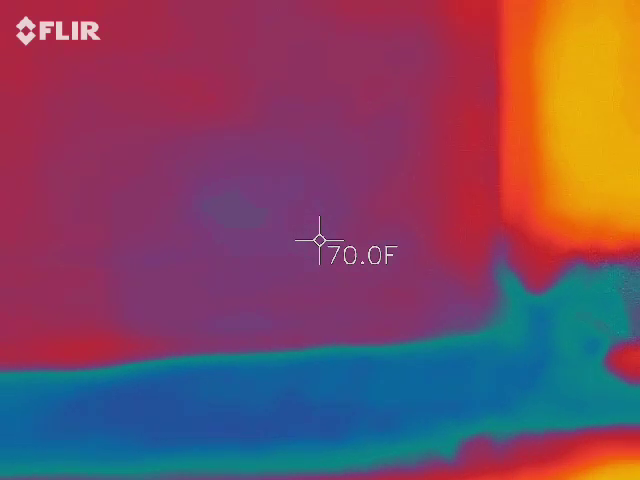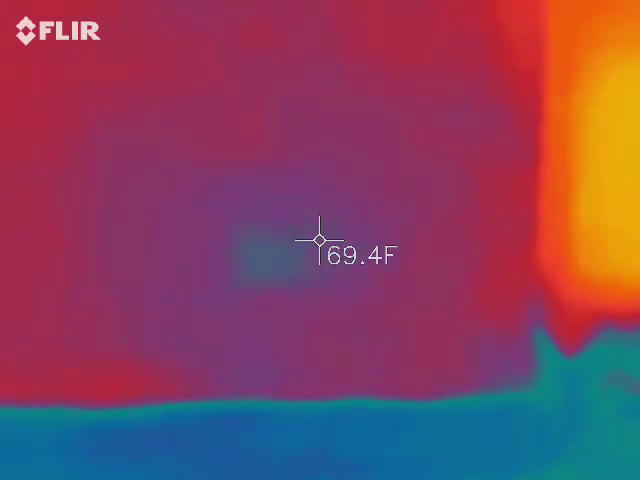So that's why I said go ahead and pocket the yellow one, just because you're not going to use it. Squeeze the trigger. 64 or 65.4. Okay, so you guys are off by about 4, maybe 5 degrees?